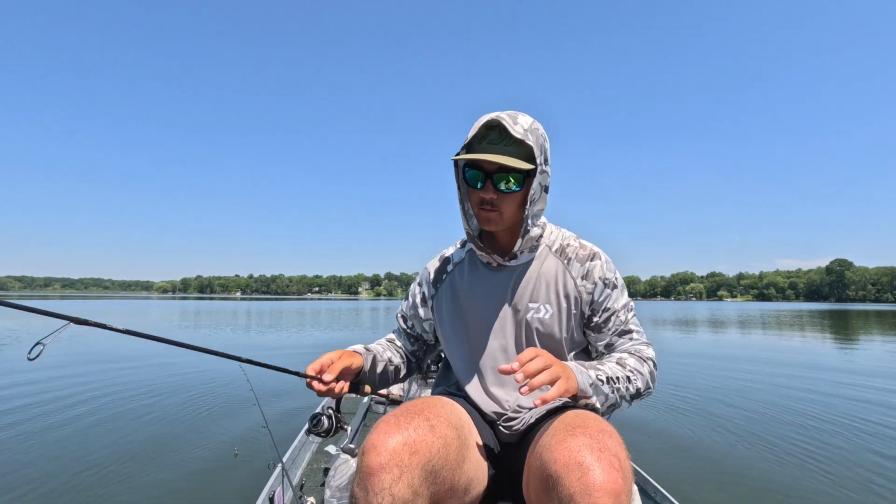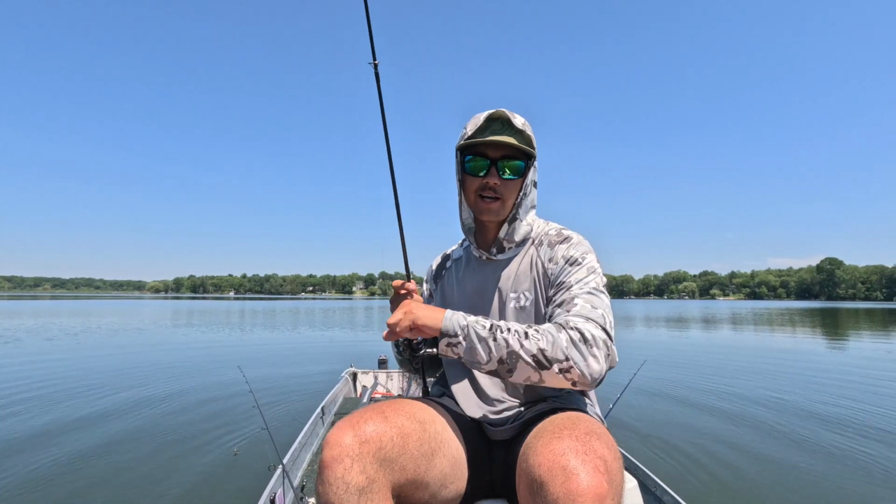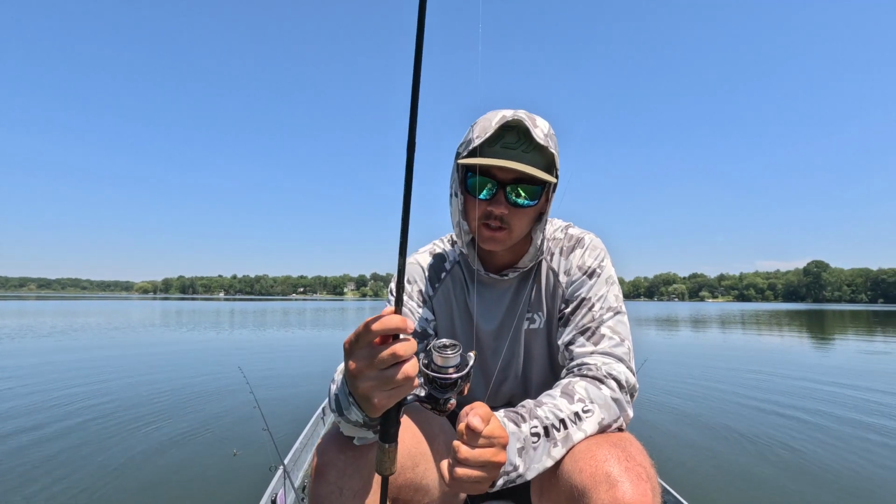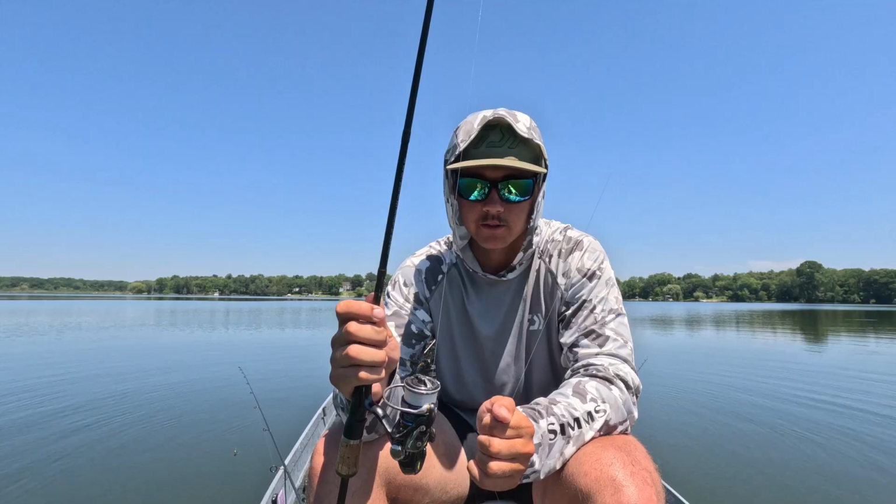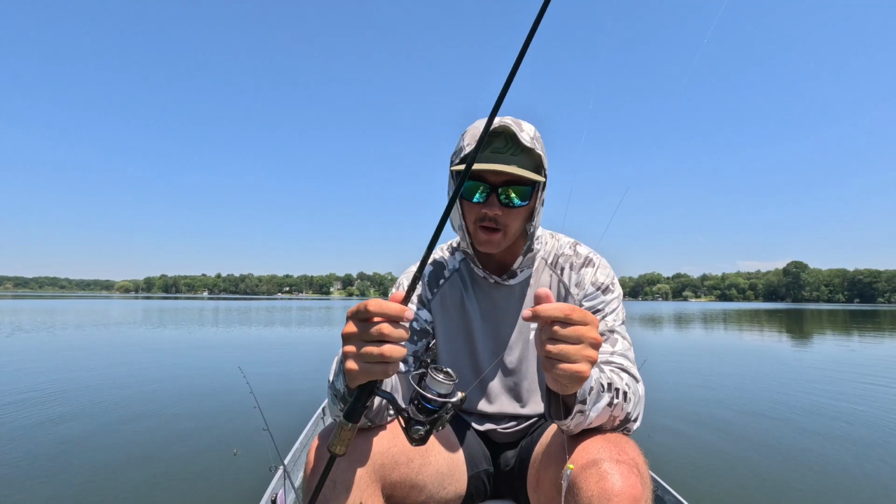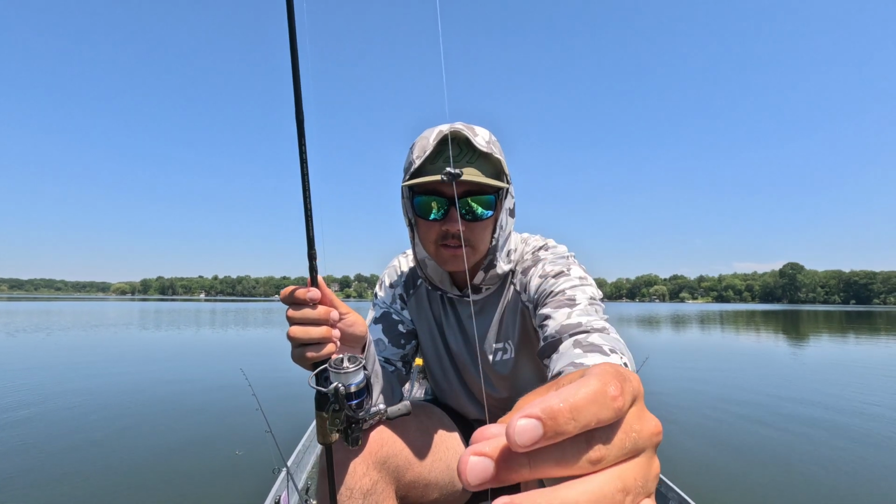Now that you've seen kind of what we're looking at on LiveScope, let me show you the technique. So we got a 6.6 ultralight, 1000 size Daiwa Legalis, 4-pound monofilament. I have a little split shot.